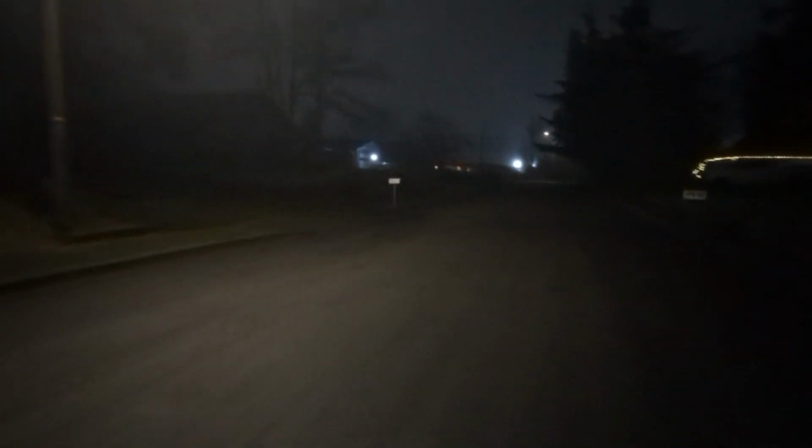But I don't know. Exploring the night just seems kind of interesting to me, especially for somebody as antisocial as I am. I probably shouldn't be. I don't know. Start heading back towards the hotel.